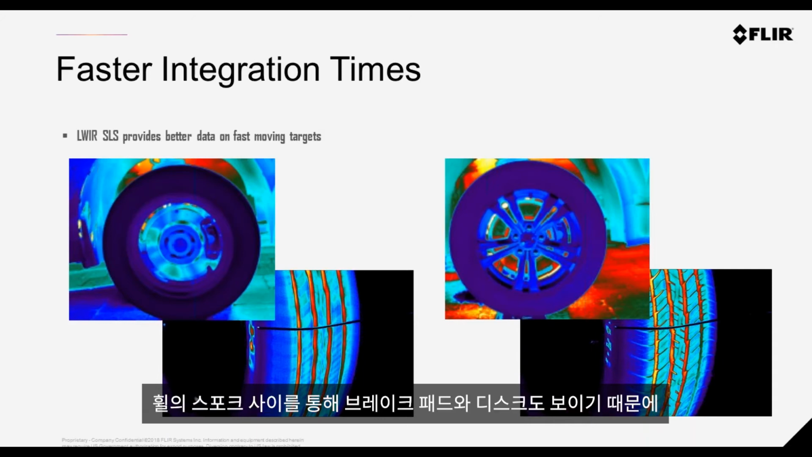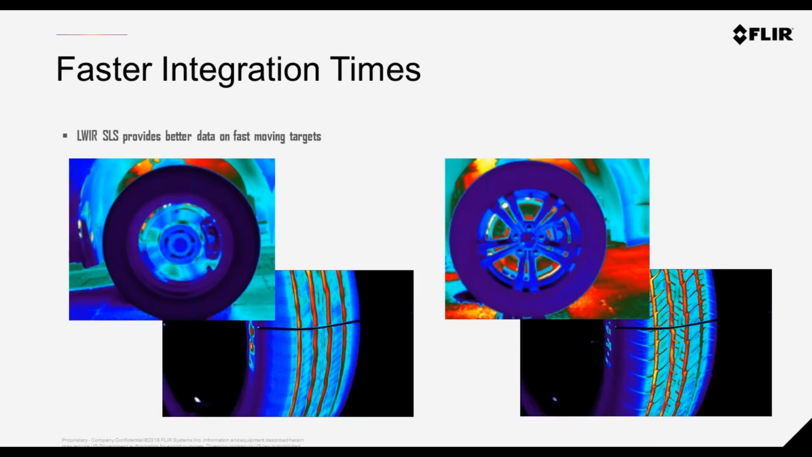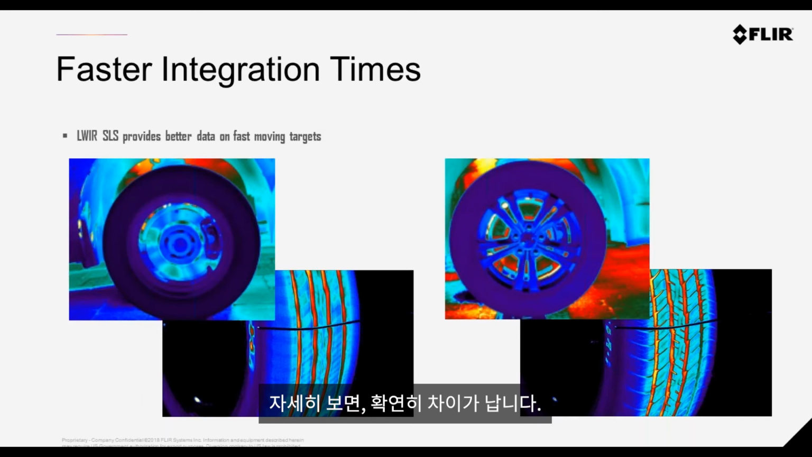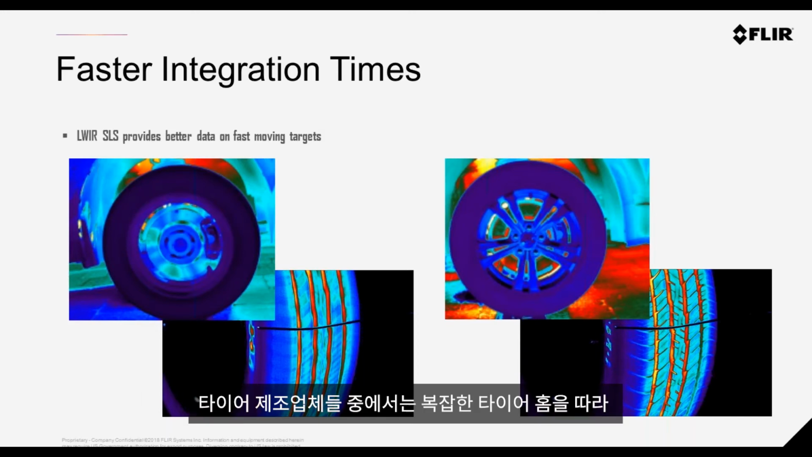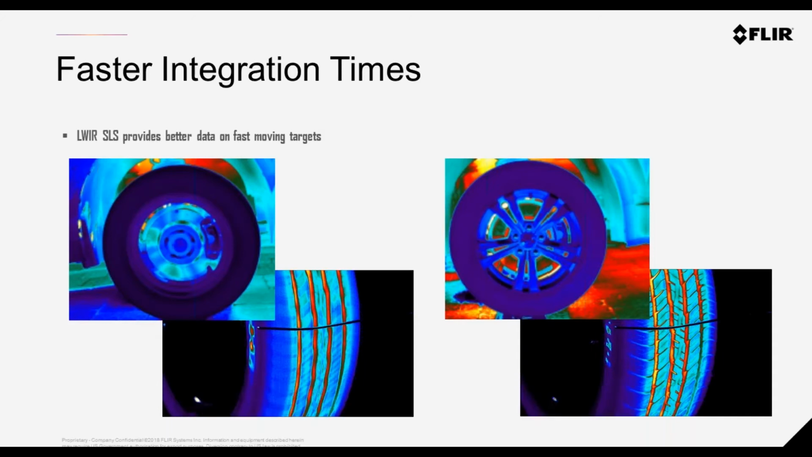If you look through the spokes of the wheel, you can see clearly you could get more reliable temperature data of the brake pads or the brake discs. And if you look to the tire tread, it's not so obvious, but if you look in detail there, some tire manufacturers, what's important for them is to understand how this energy dissipates through the tread complexity. Just one important area that they are keen to understand.